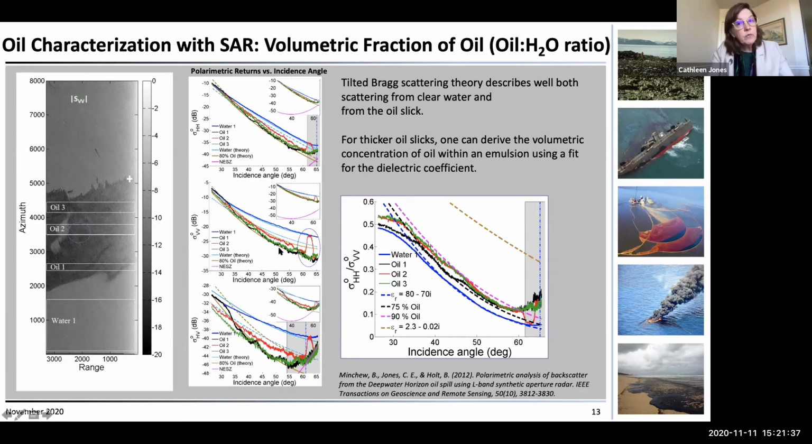So we did modeling and used the dielectric of a mixture and showed that these variations that we were getting for this copol ratio could be related to the emulsification factor of the oil within the slick. And that was really, really groundbreaking, I think, to actually do this kind of derivation from the data. From L-band data in particular.